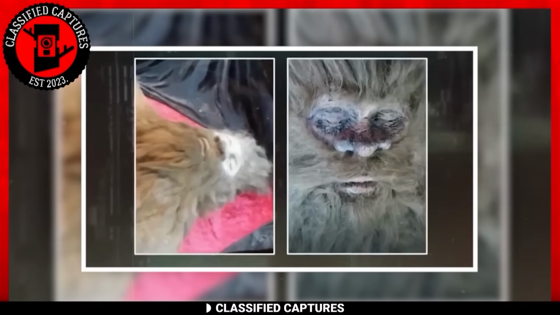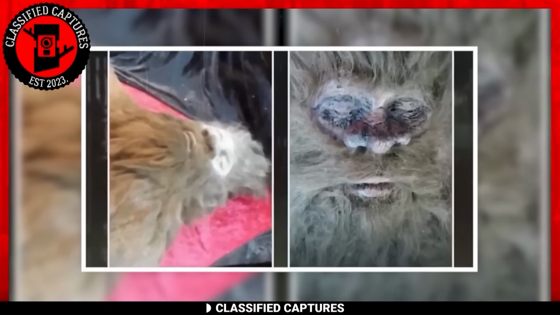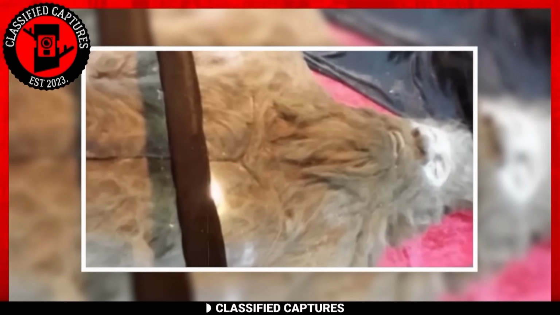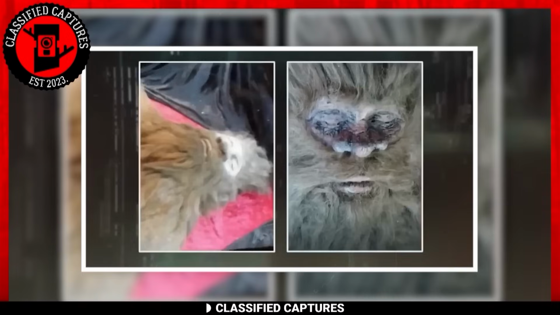This intrepid explorer claims to have successfully killed the creature. He even provides pictures and, more astonishingly, the corpse's evidence. Let's take a look. Yep, that's Bigfoot according to the explorer. He actually believes and states he killed Bigfoot.